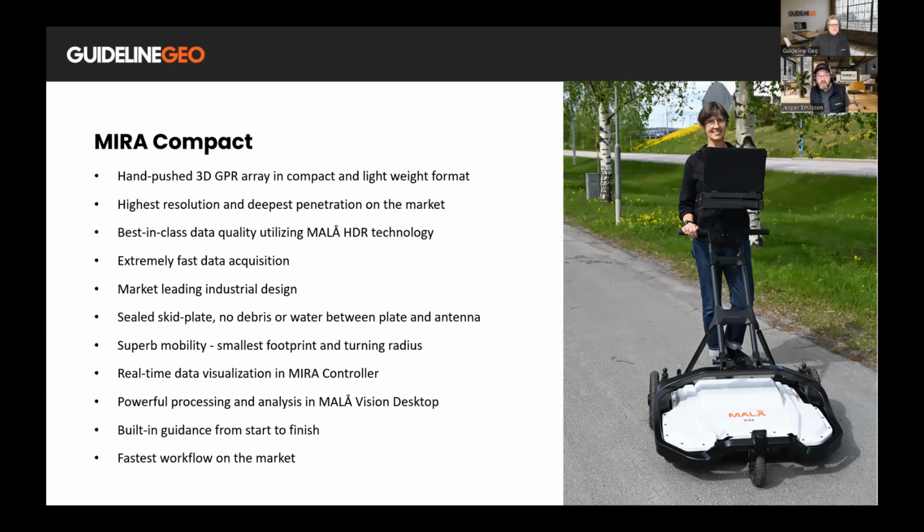We have market-leading industrial design. For instance, we have sealed skid plates, no debris or water between plate and antenna that might affect data quality. It has superb mobility, very small footprint, and the turning radius is sharp. It's actually really pleasant to work with in the field. The MIRA Controller will provide you with real-time data visualization. We are using MALÅ Vision Desktop. More about that later, both of these two.